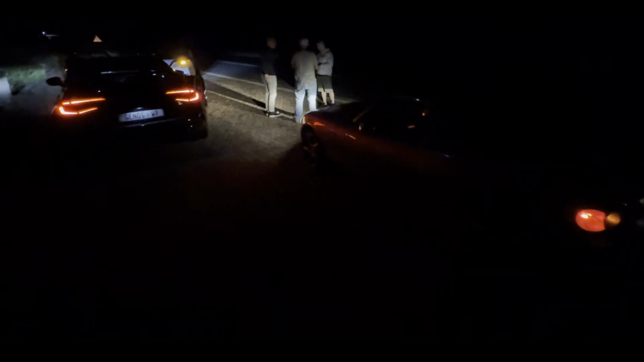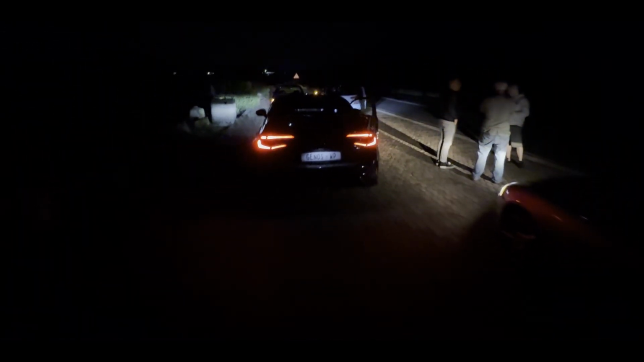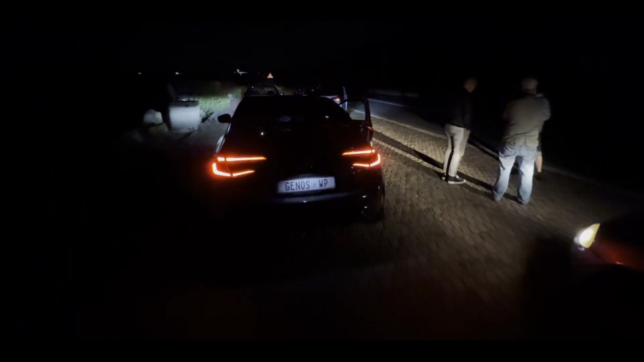The homies talking about the course. This Miata is absolutely planted. Look how dark it is. This Miata, insane. And then got a good old E46, and then me driving like a little bitch at the back. So yeah, fun night, definitely a fun night.